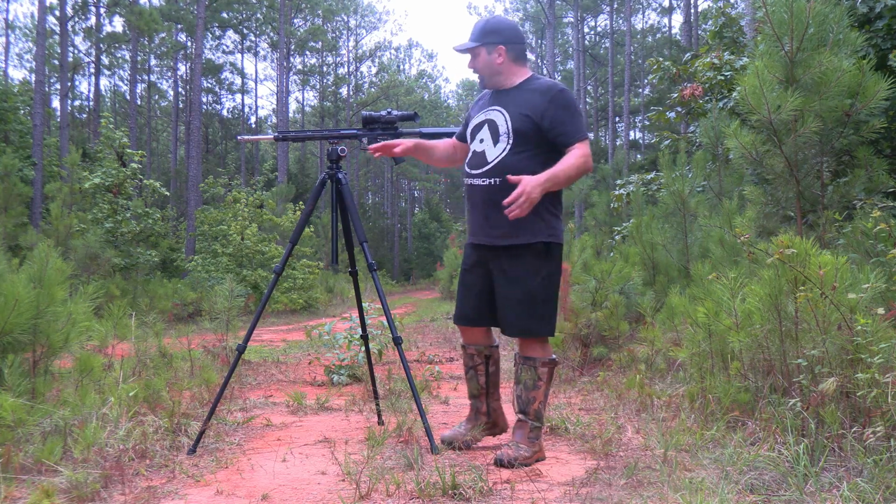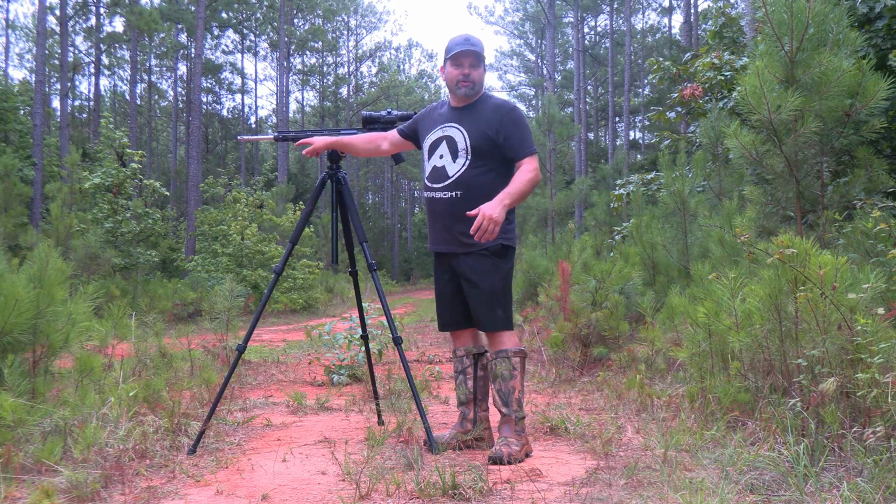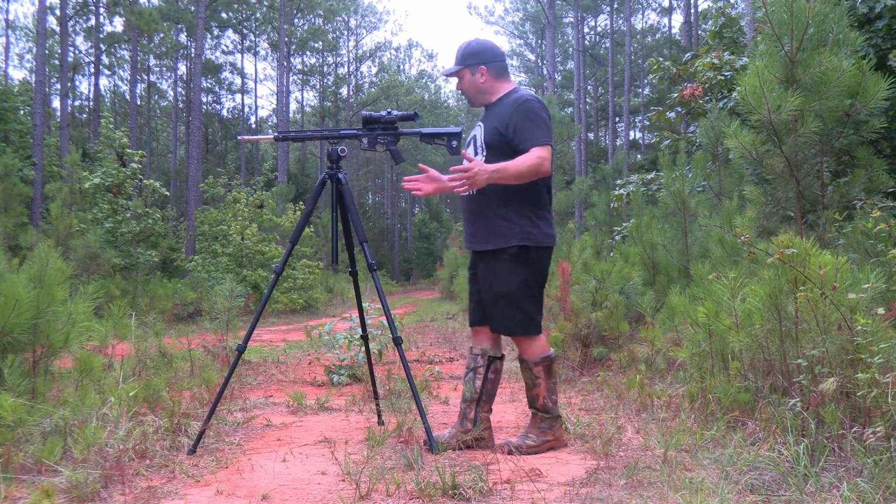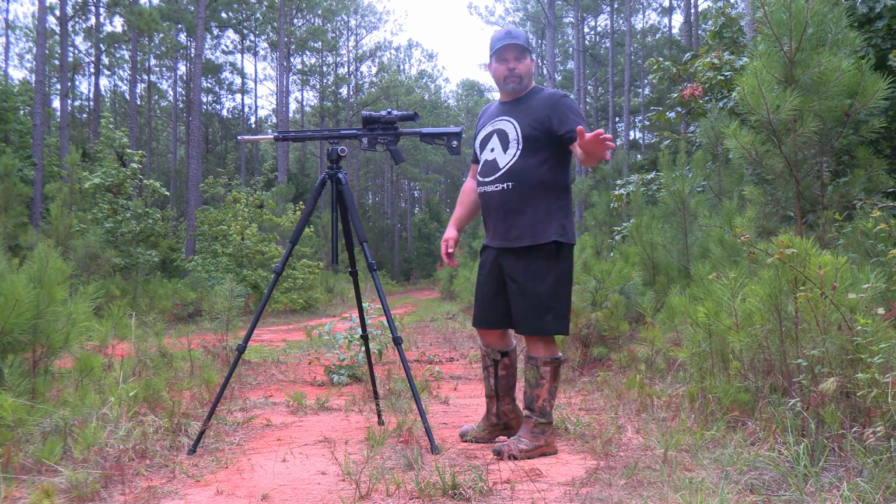Any weapon I have is going to have two options. It's going to have that Swiss to Arca plate, and I'm going to have a Picatinny rail. I'm going to show you another way that I set up right now. But this is kind of my setup. This is my budget setup on the tripod. I got another tripod at home.